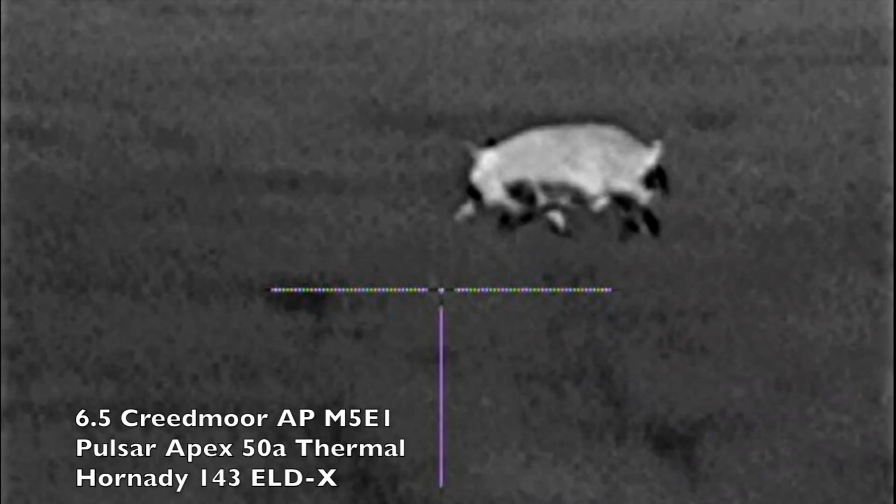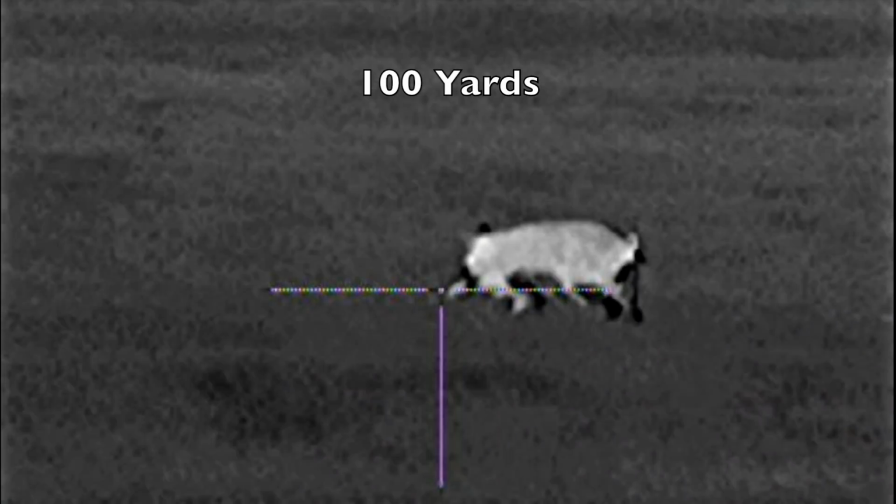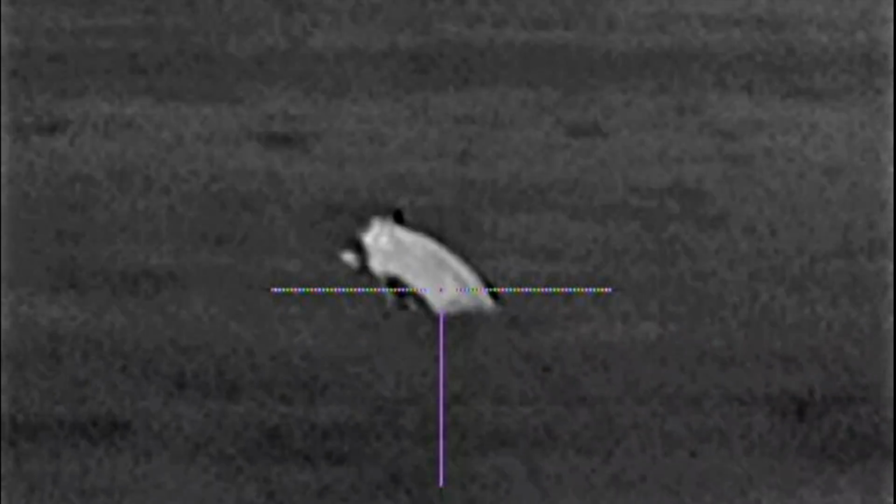I had barely got settled into my stand around 8:30 when I heard a branch break to my right. I turned on my Pulsar Apex thermal, and I couldn't believe this monster boar would come out in broad daylight. That's the first hog I ever called to stop. It's only 9 o'clock.